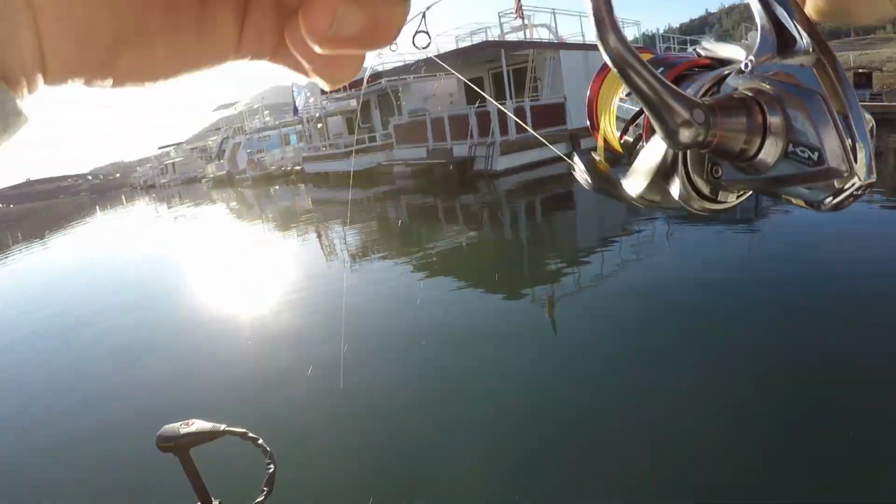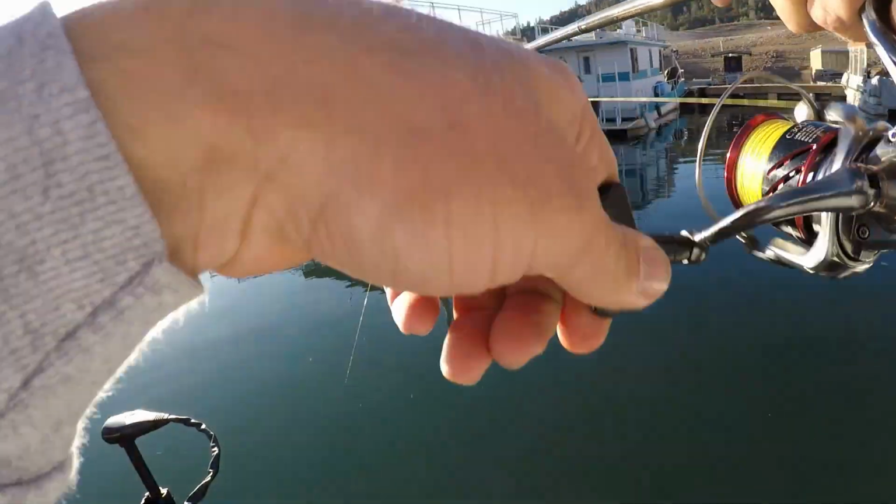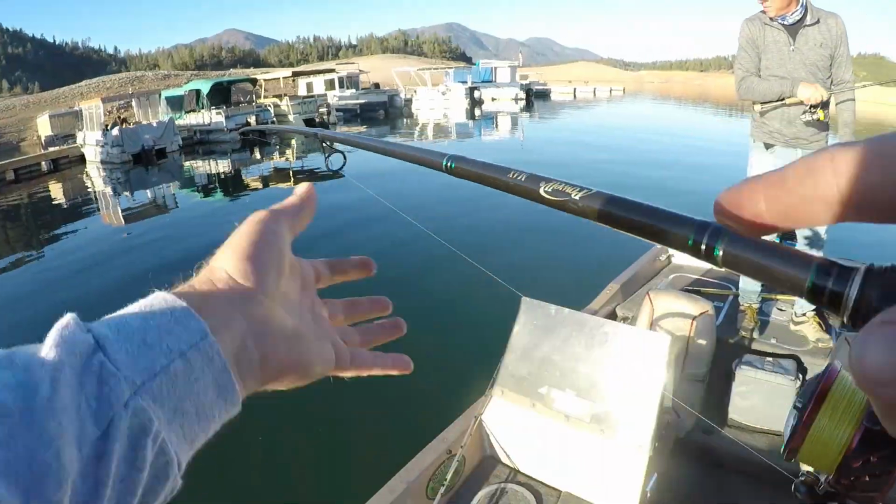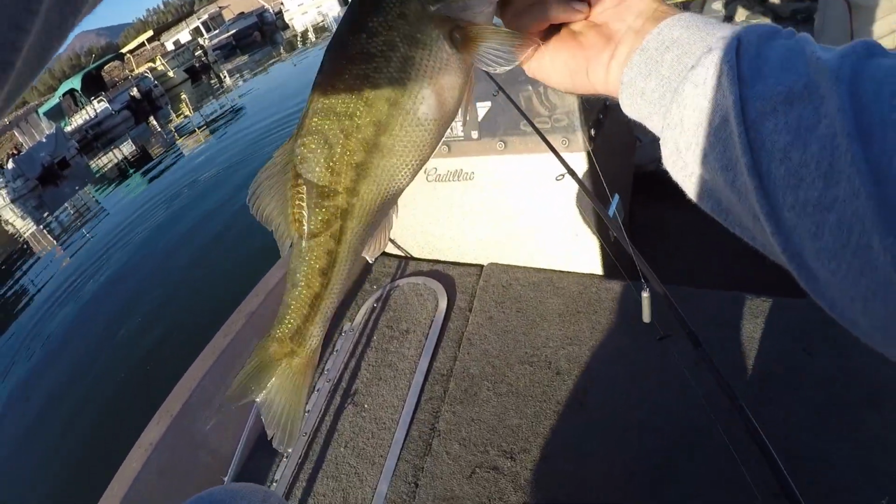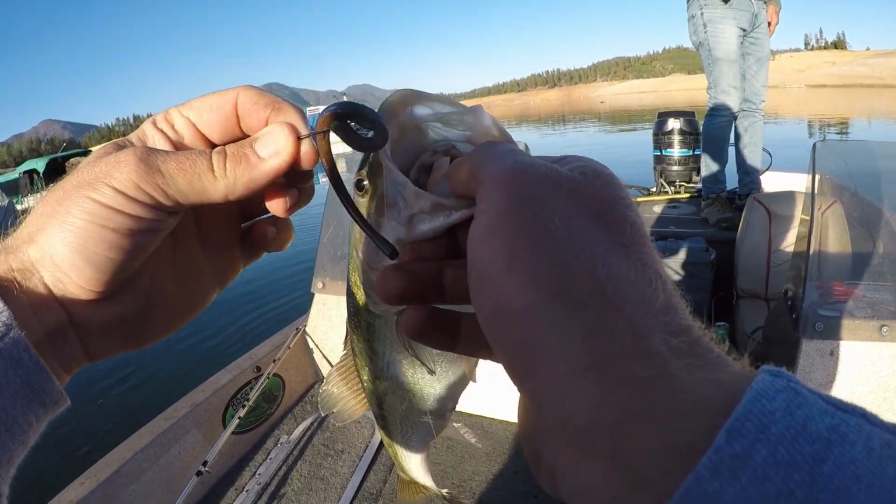This one's fighting pretty hard. Yeah? So this one's fighting pretty hard. Oh, that's a solid one. Look at that guy. Oh, yeah. Nice fish. Not bad. Oh, look at that shad he spit up. Just spit up a shad in there.